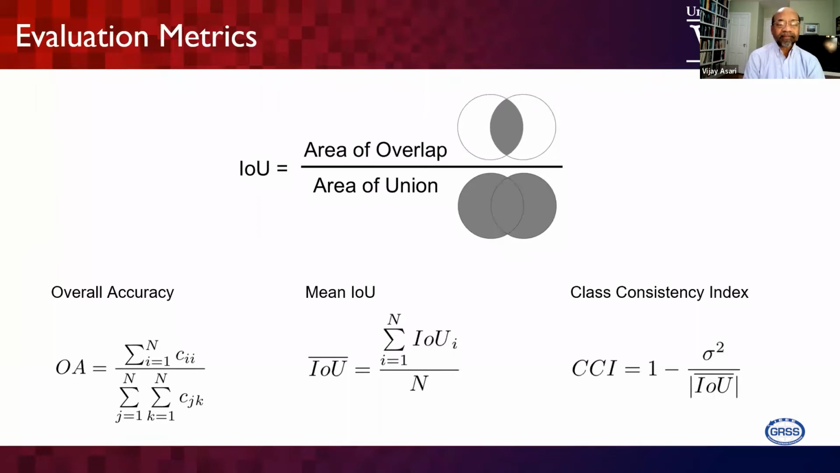But to distinguish the performance of each algorithm, we defined a new metric called the class consistency index, because we need to know how effectively an algorithm performs for multiple classes with different numbers of points available for each category.